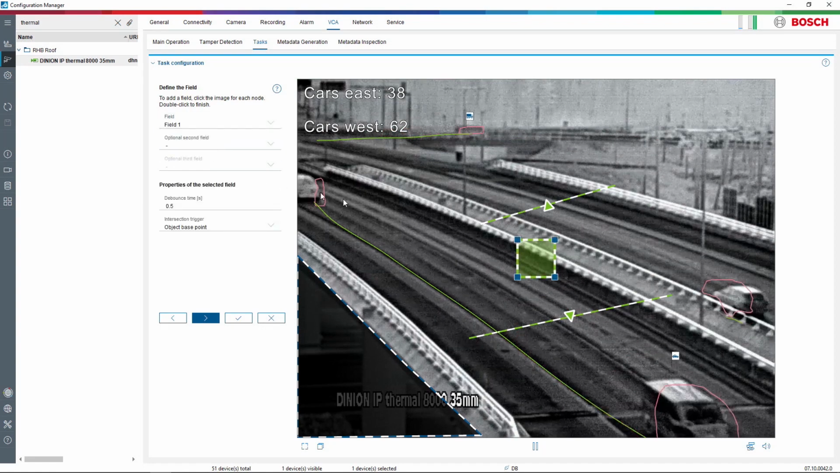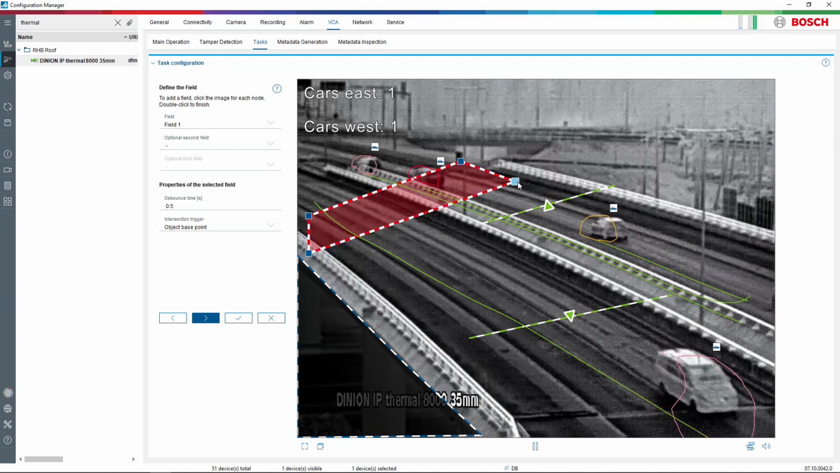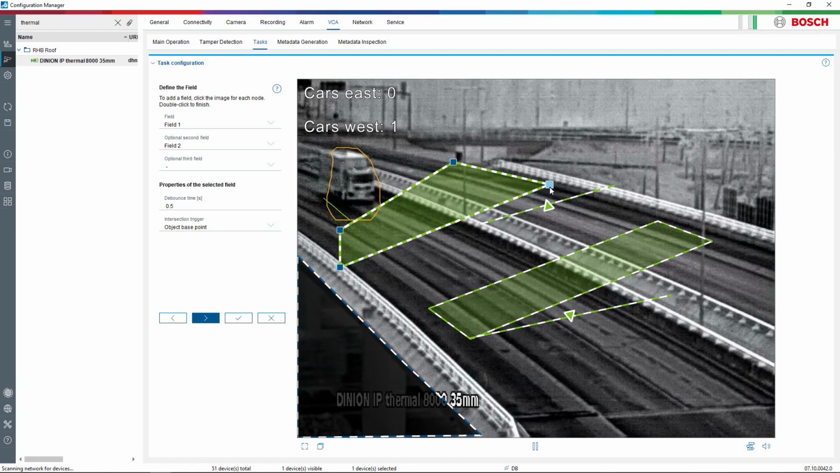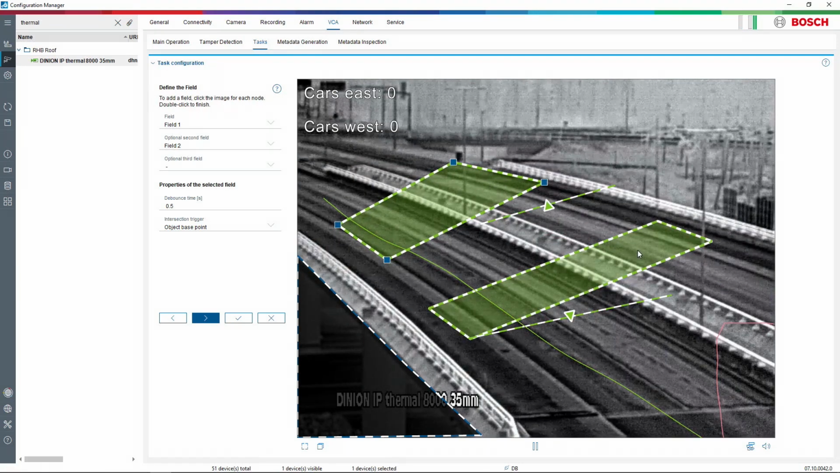And now I will select a field. So I will put a field somewhere in the picture, like example here. And now I will also make another field. And the reason for that is that I want to make an alarm for everyone that goes in the first field and then entering the second field, but not the other way around. So it's actually a combination of these two fields making one task. Yes. Okay. So now I have my two fields, field 1 and then field 2.